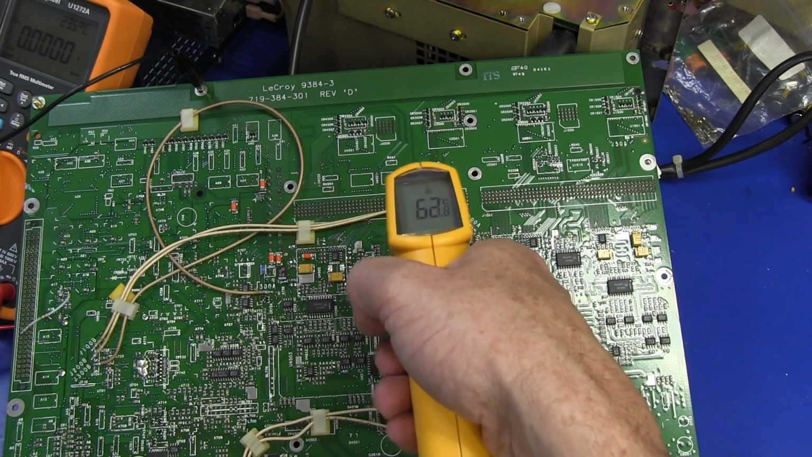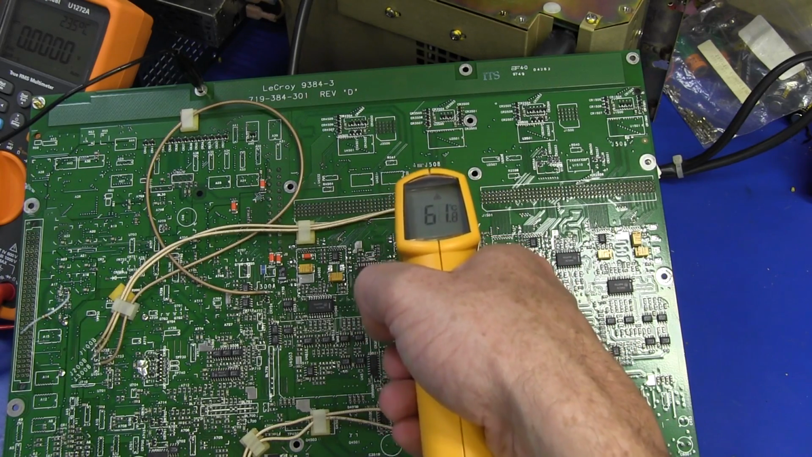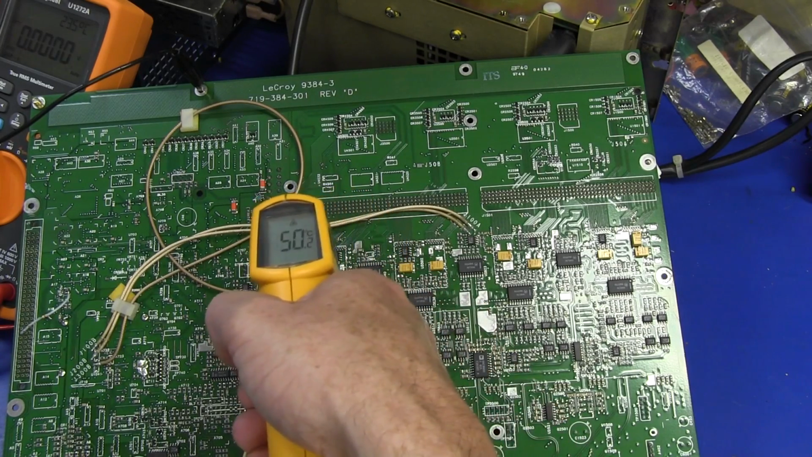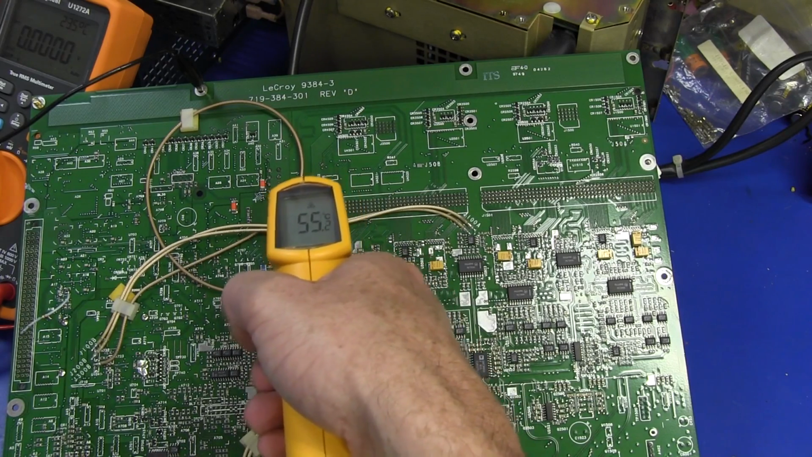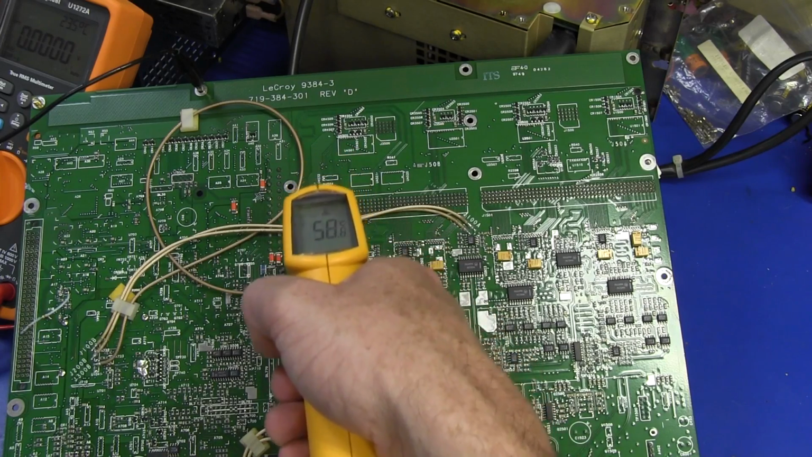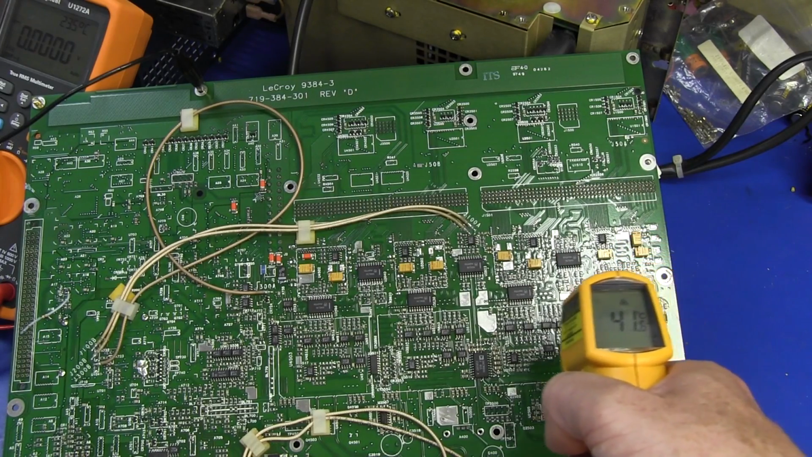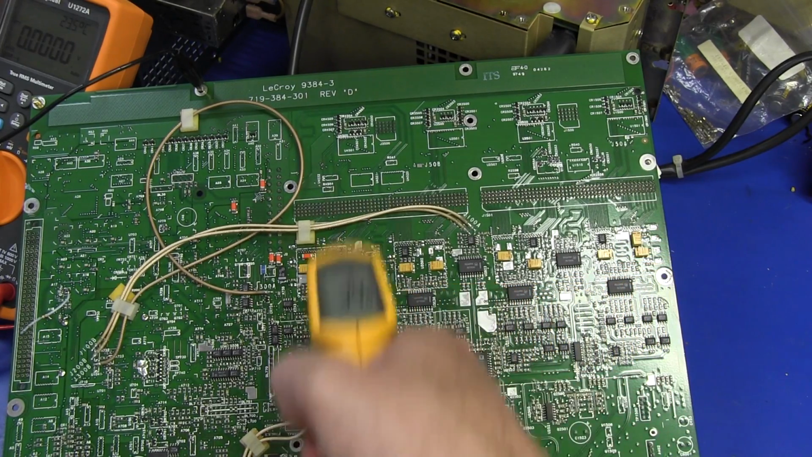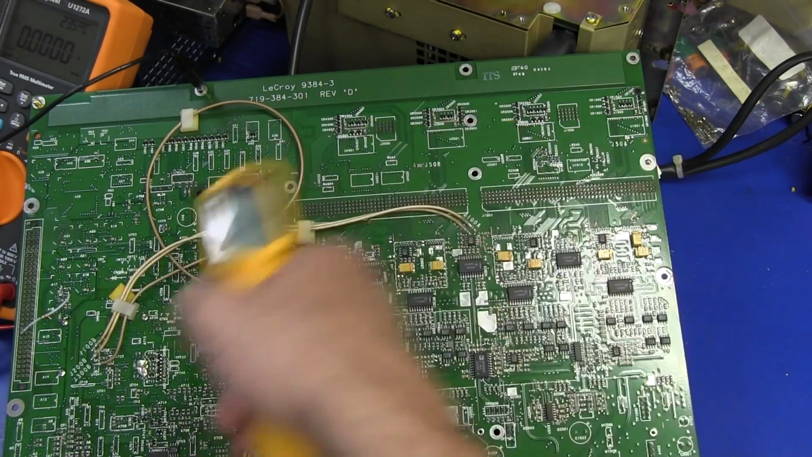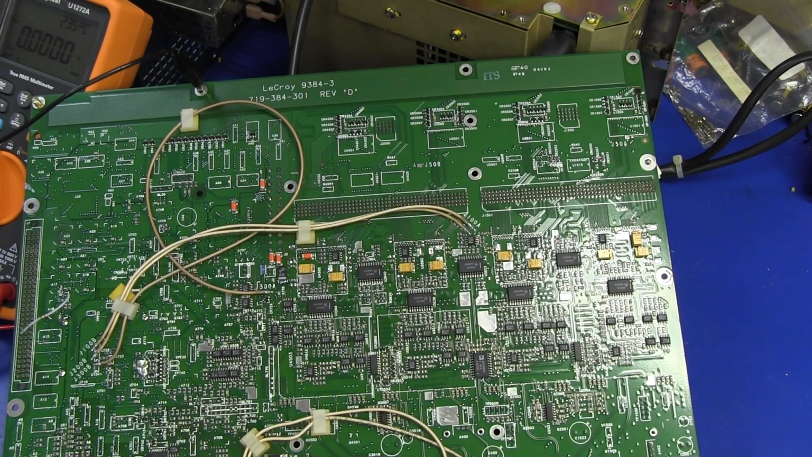Go to the other ASIC, 63. That's got slightly more heat sinking on that one, I think, so you'd expect it to be a little bit lower. But there's not much in that one though. Oh no, there we go, we can get it going up to almost 60, something like that. So very similar temperatures across the board, and it drops as you go away pretty evenly. As I said, that temperature is going to be fairly evenly spread across that plane. So trying to detect this is almost needle in a haystack.